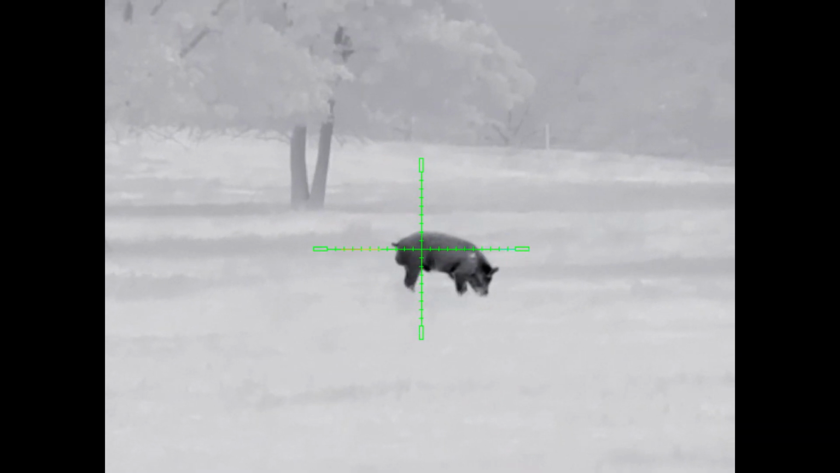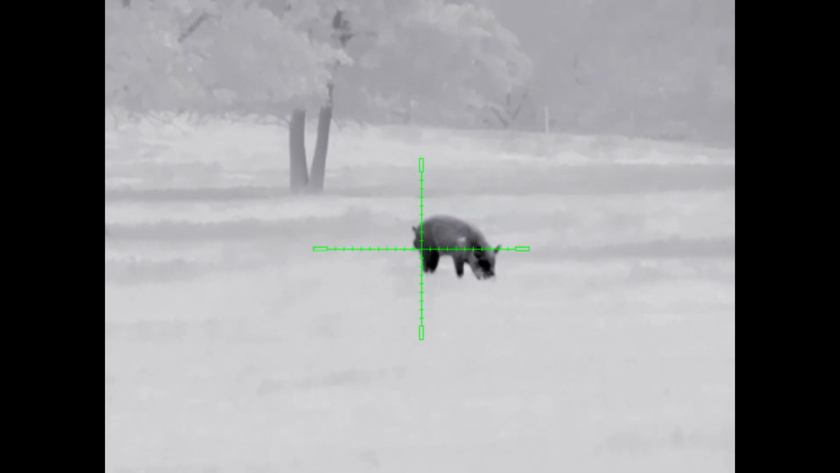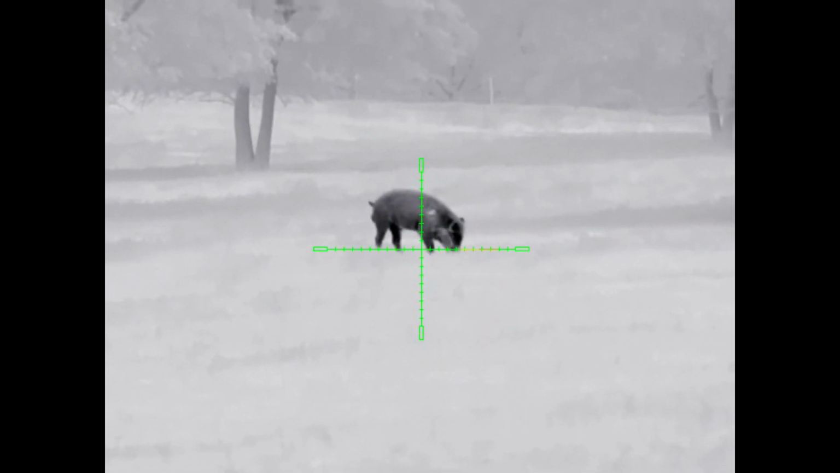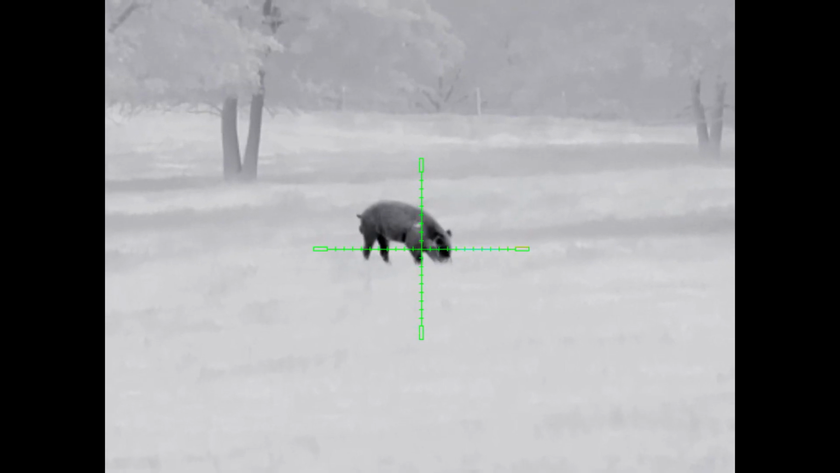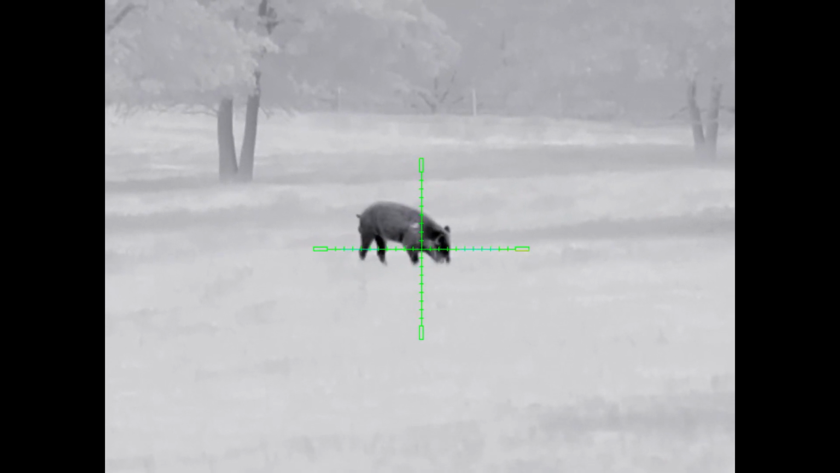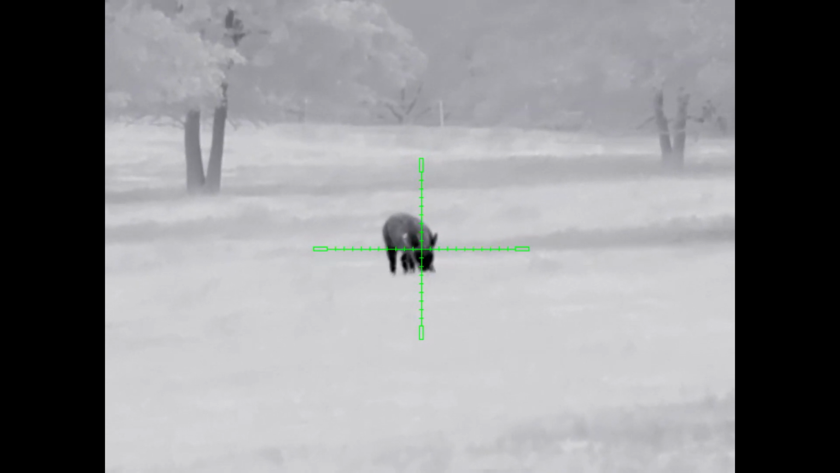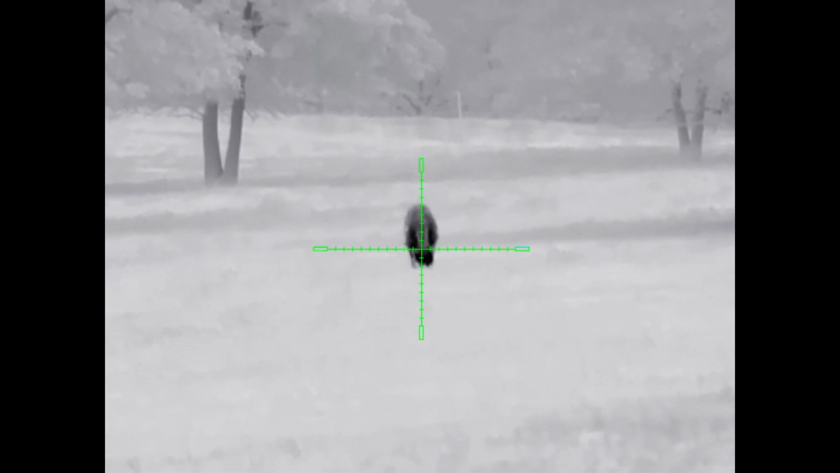And I went ahead and left this entire sequence in. Ben's actually fairly close to the pig, but the pig doesn't take notice of him. And so Ben can pick and choose his shot as he pleases. Me, I would have lost patience by this point and already shot the pig. Ben's getting good video, and I appreciate it.